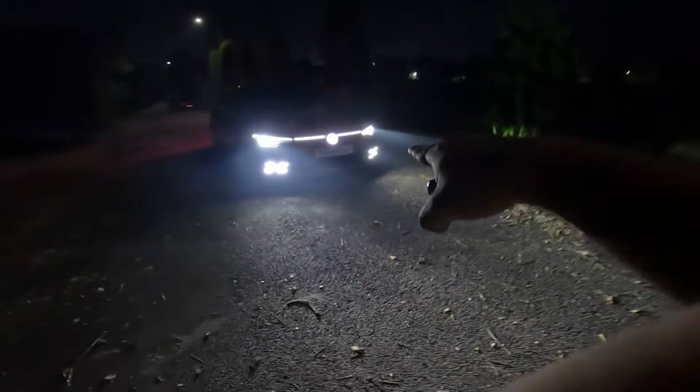Ah, that sound. Front, rear. Okay, now you can see the fog lamps as well.